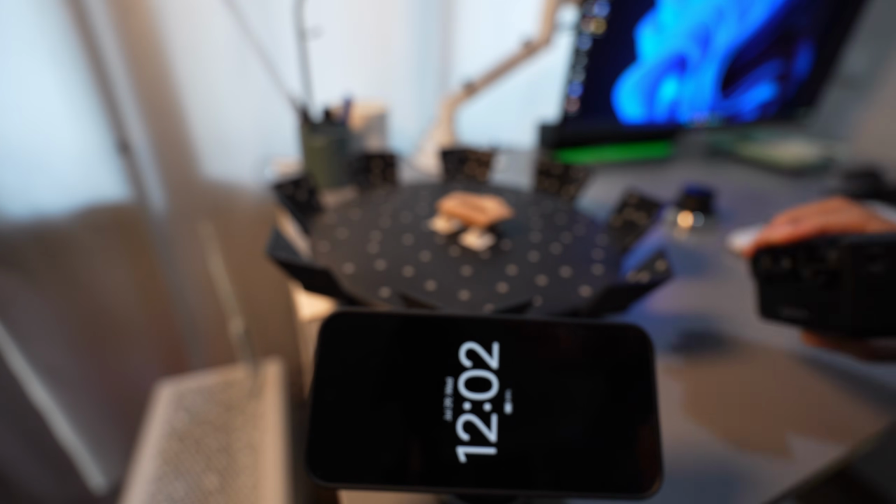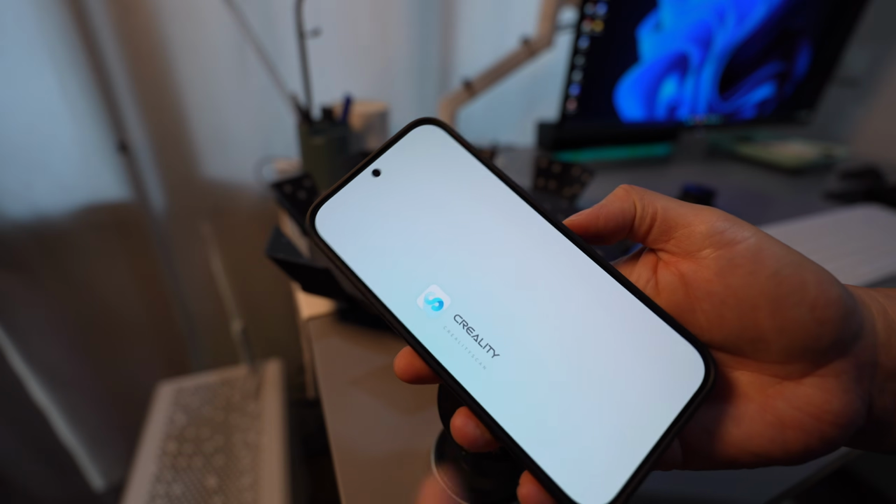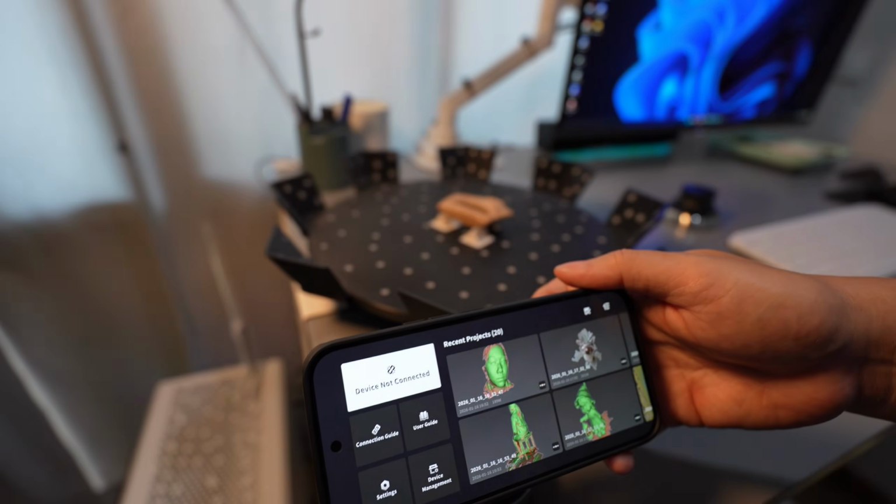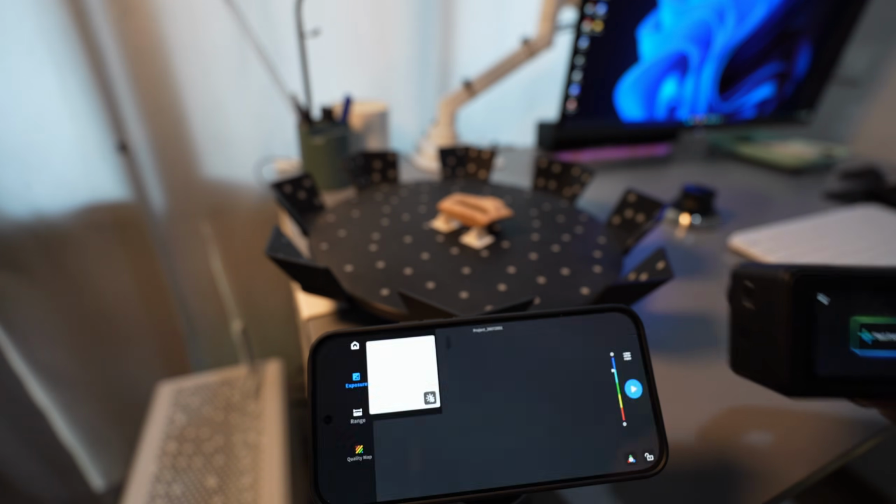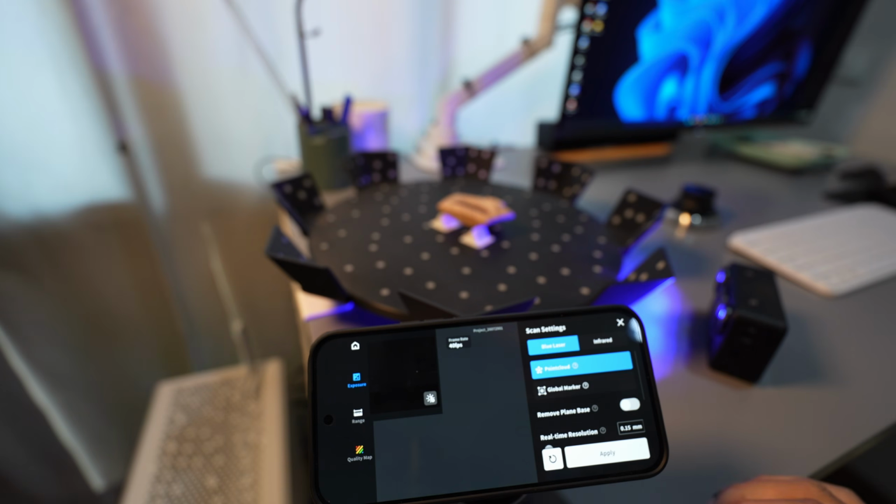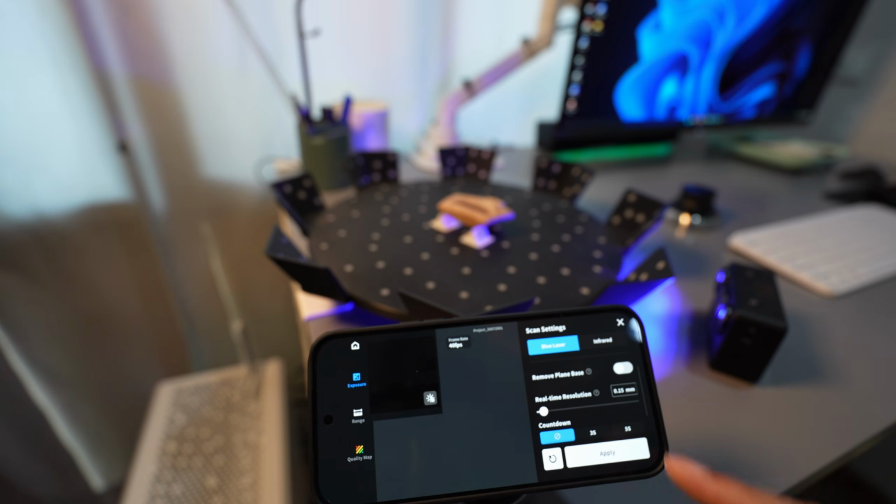Next, I will switch to wireless mode for mobile scanning. Connect your phone to the Pika hotspot, then launch the Creality Scan app. Wait until the connection is established, then click on New Project. There is a setting here where you can set the resolution, same as when you scan on the PC. I choose 0.15mm for the resolution.